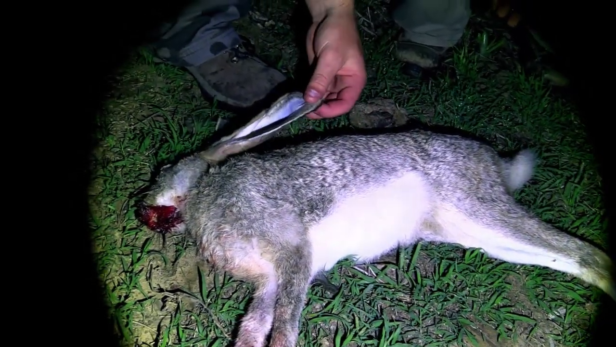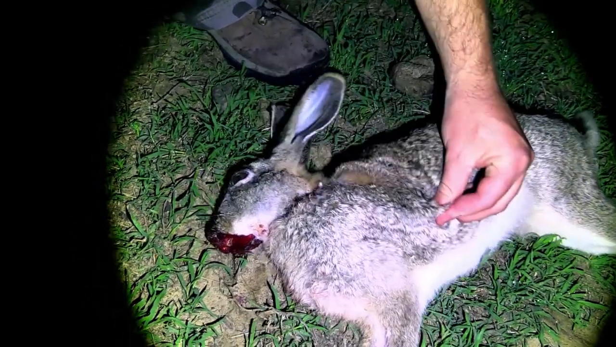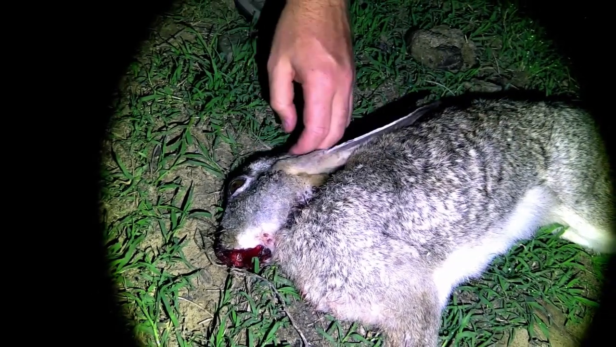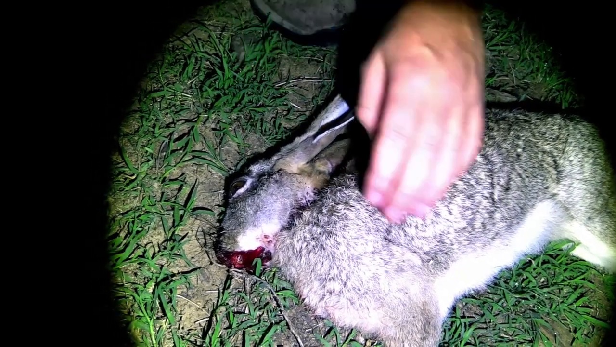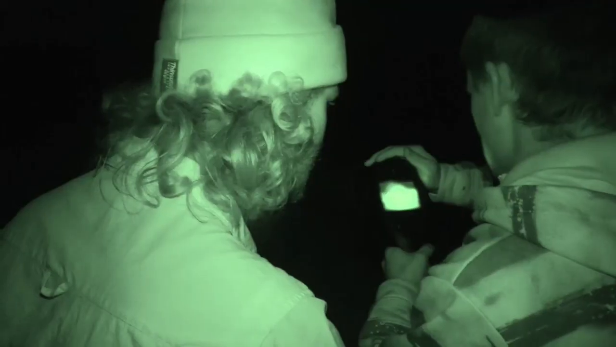But as you can see, their ears are quite long, and they often fold their ears back. A lot of them have these bald patches here where they could actually flatten their ears completely, and if they keep still, they're the same color as the bushes, so you won't even see them, even in broad daylight.